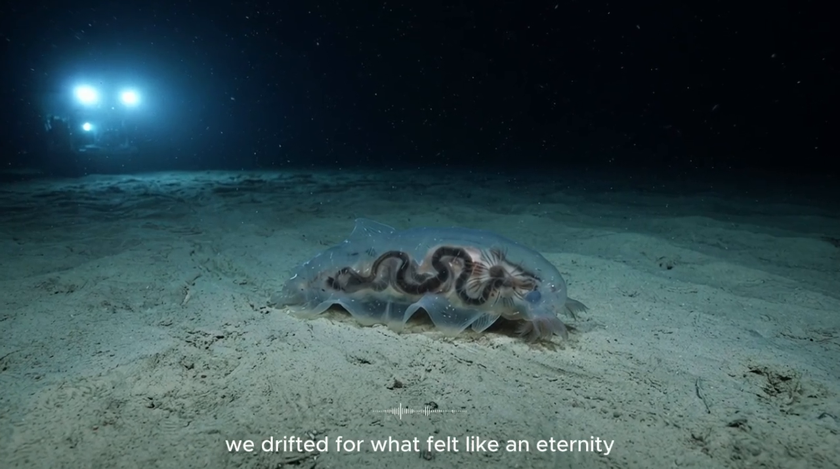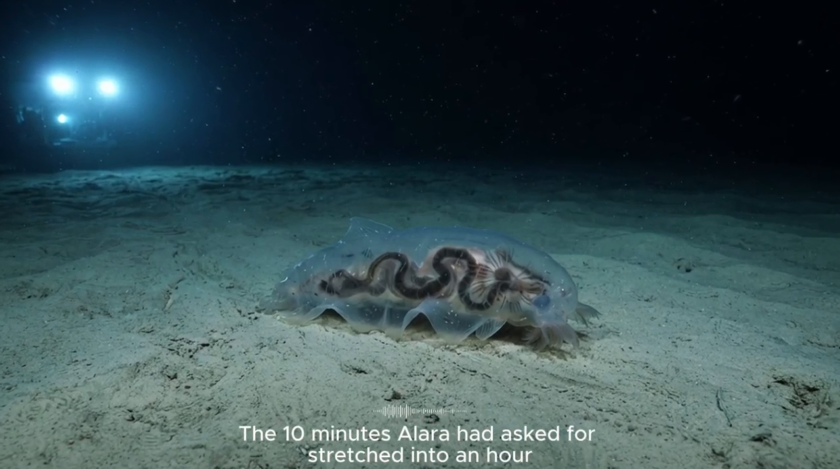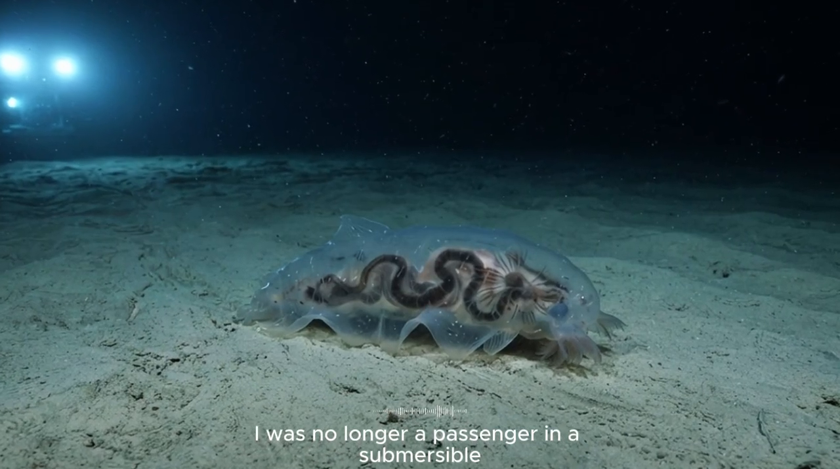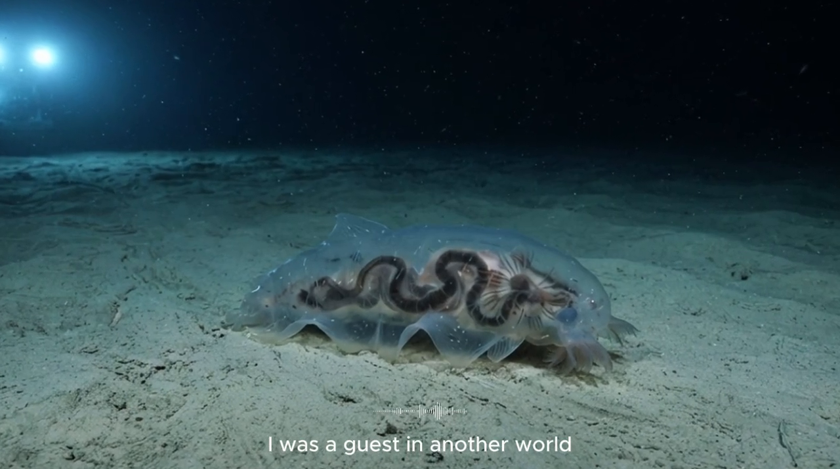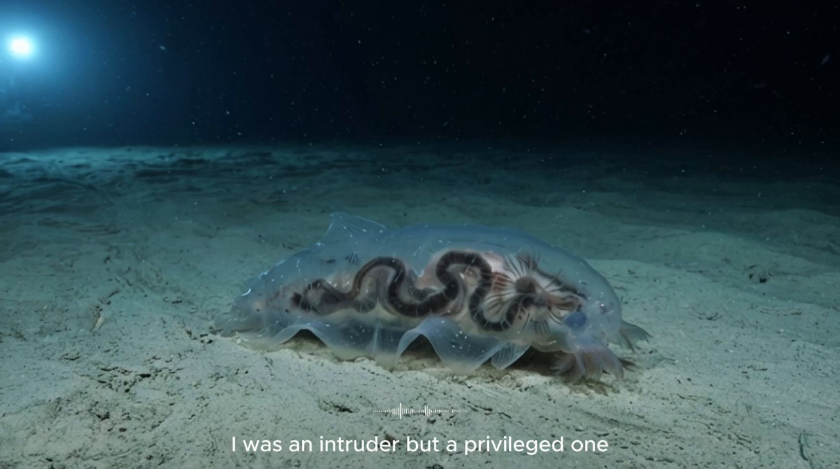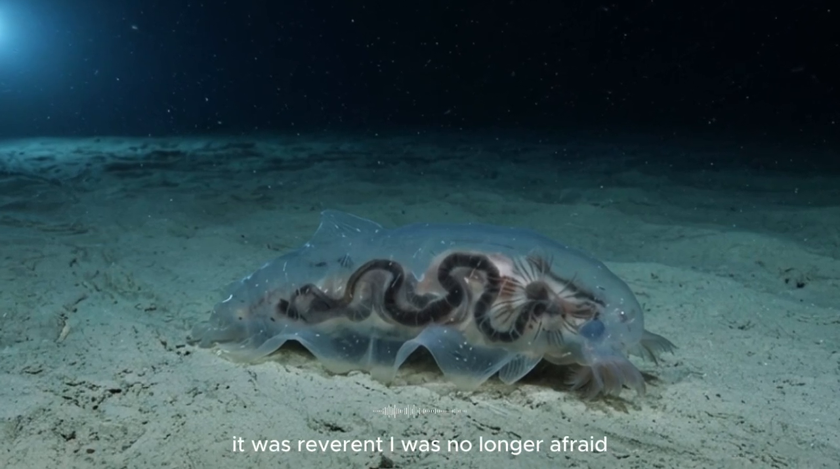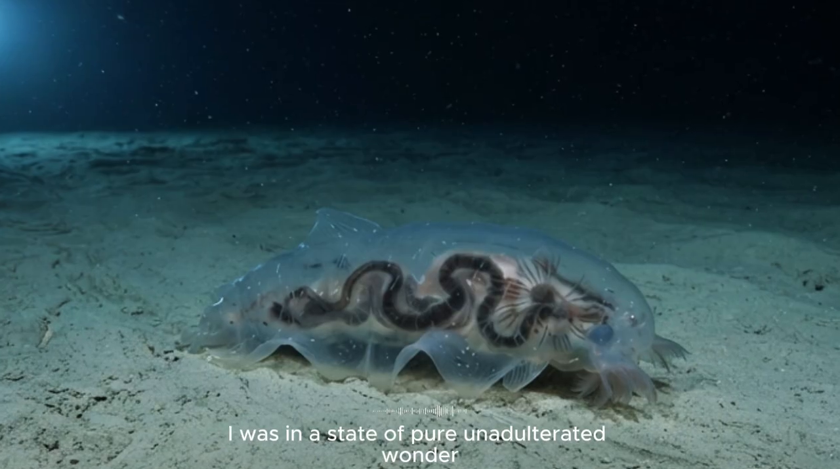We drifted for what felt like an eternity. The 10 minutes Ilara had asked for stretched into an hour. I was no longer a passenger in a submersible. I was a guest in another world. I was an intruder, but a privileged one. The silence was no longer suffocating, it was reverent. I was no longer afraid. I was in a state of pure, unadulterated wonder.